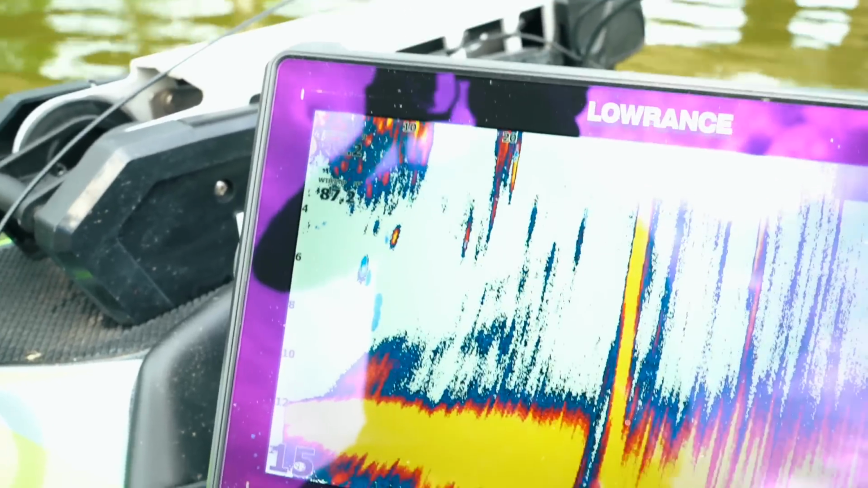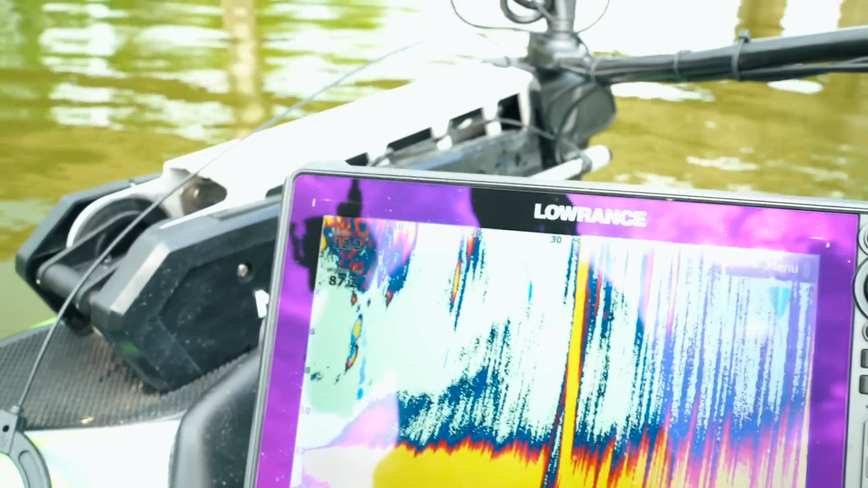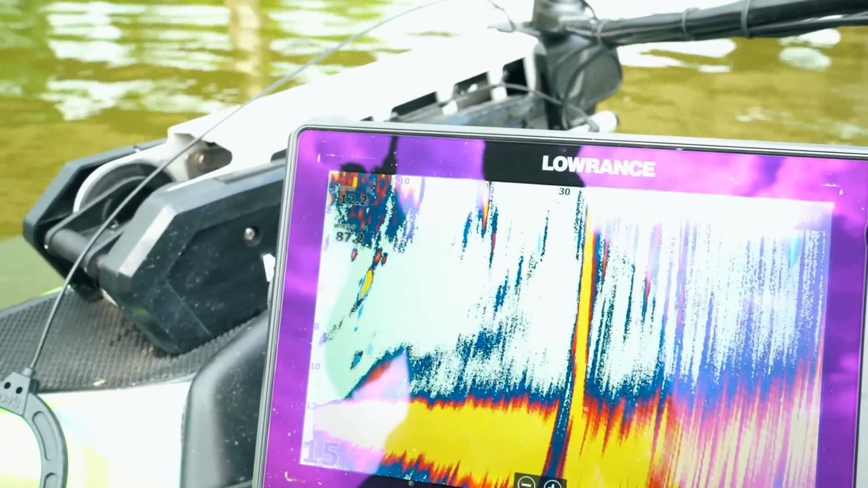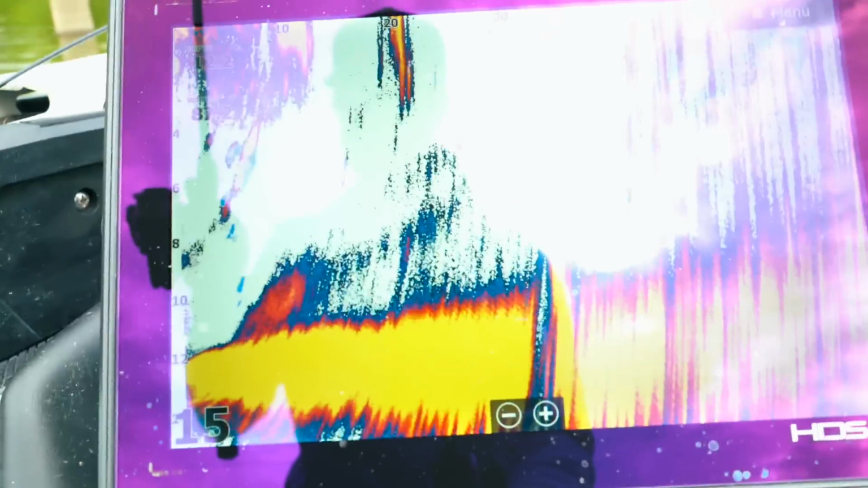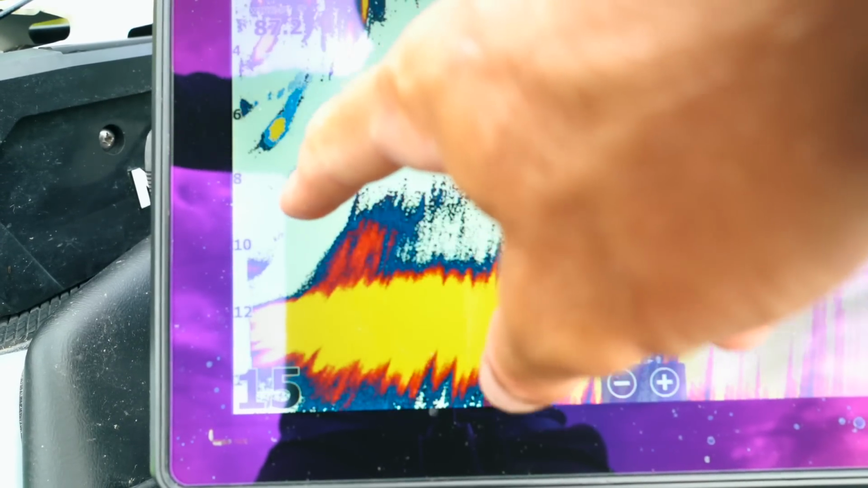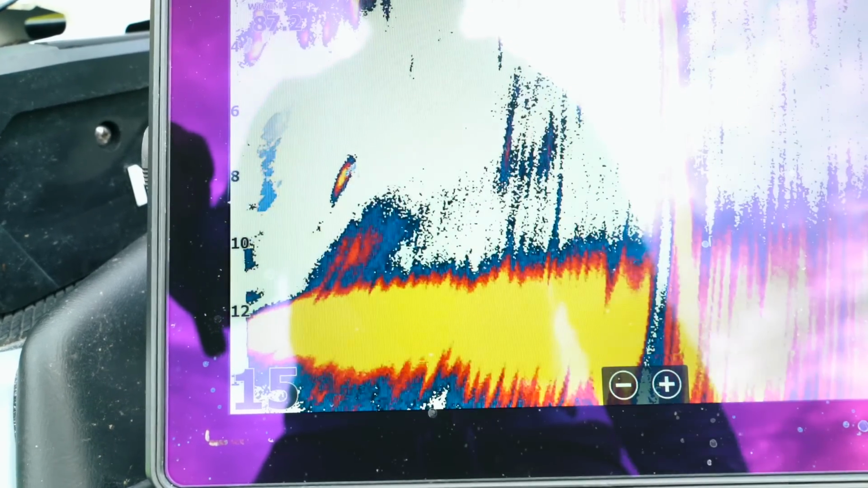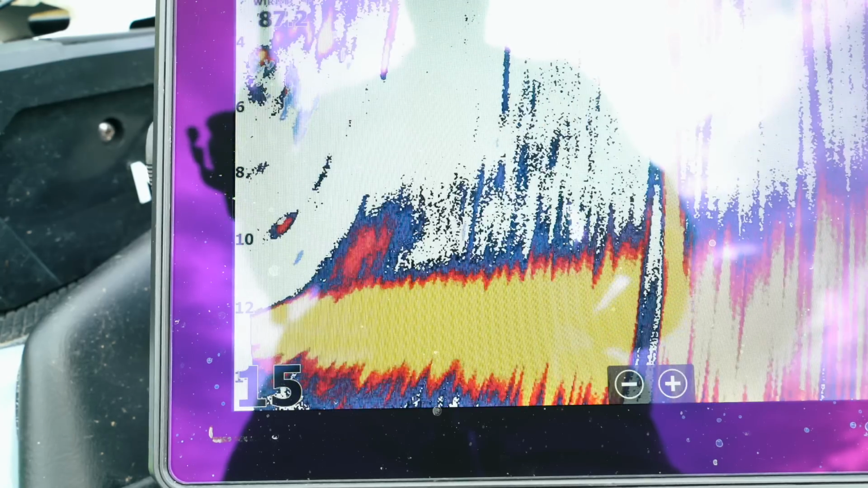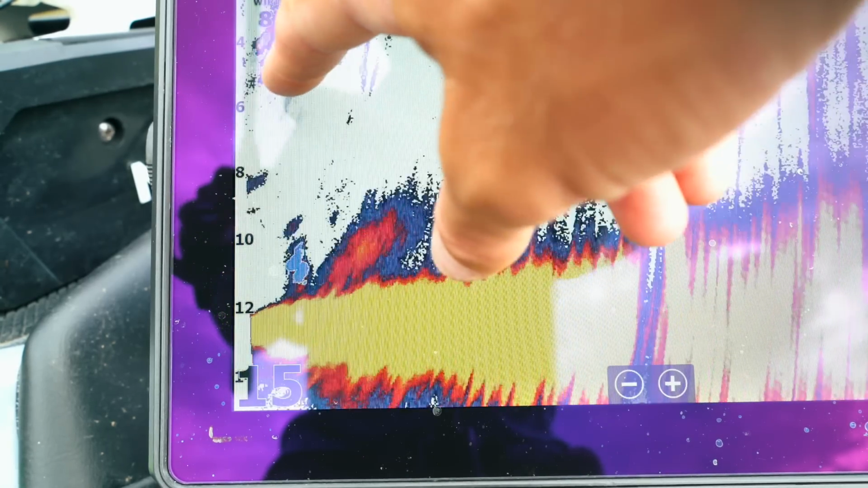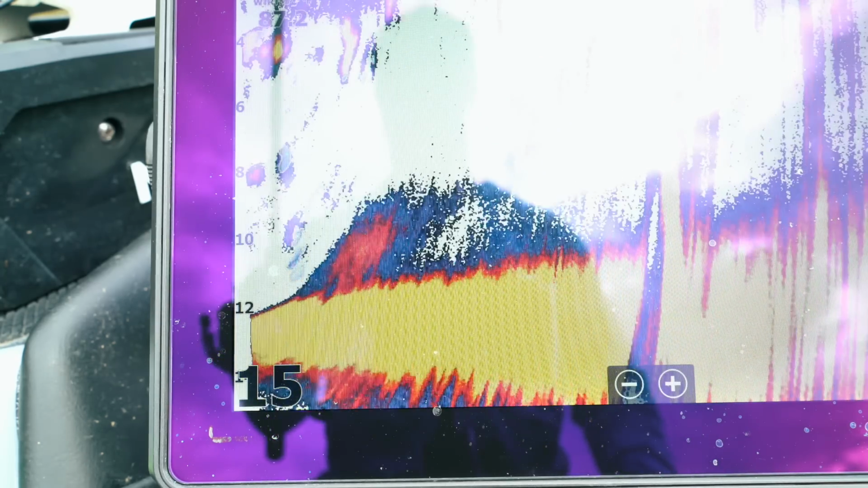It's falling right there. I'm ripping it up off the bottom. See it right here. There's one that went down to it. Look at how many fish there are. They followed it back to the boat.